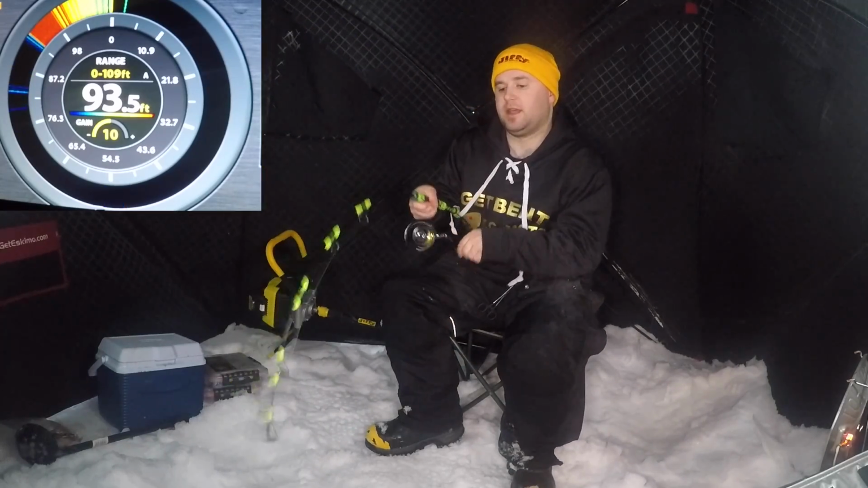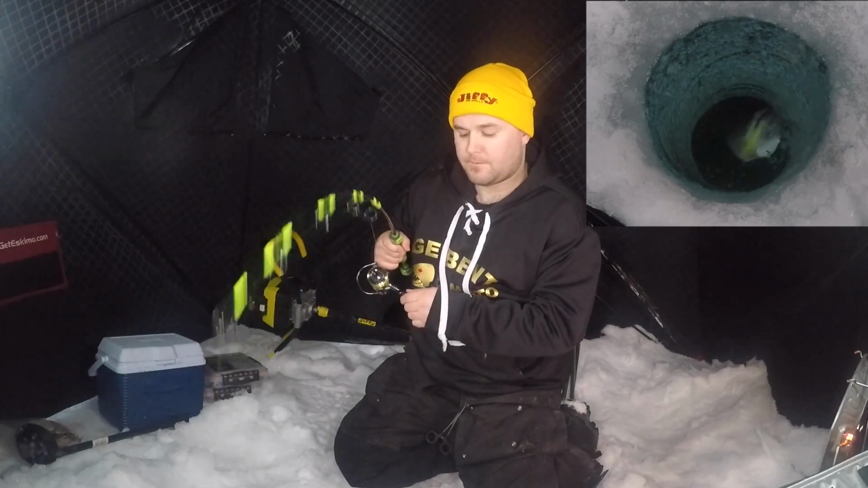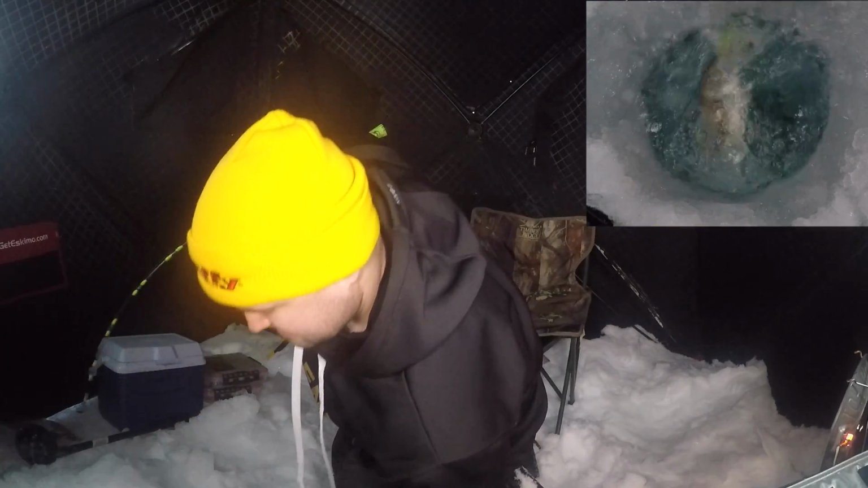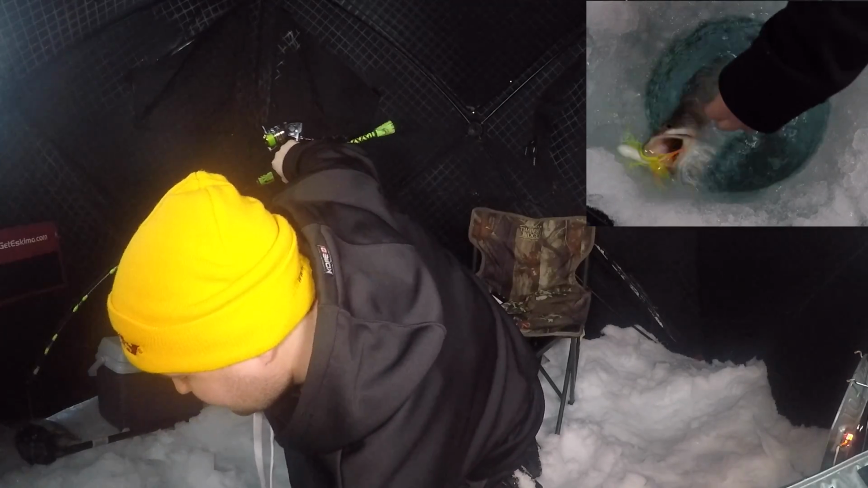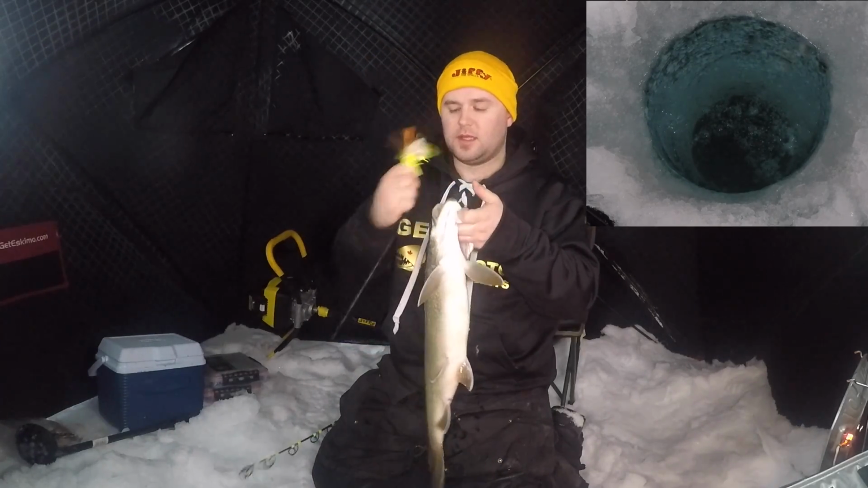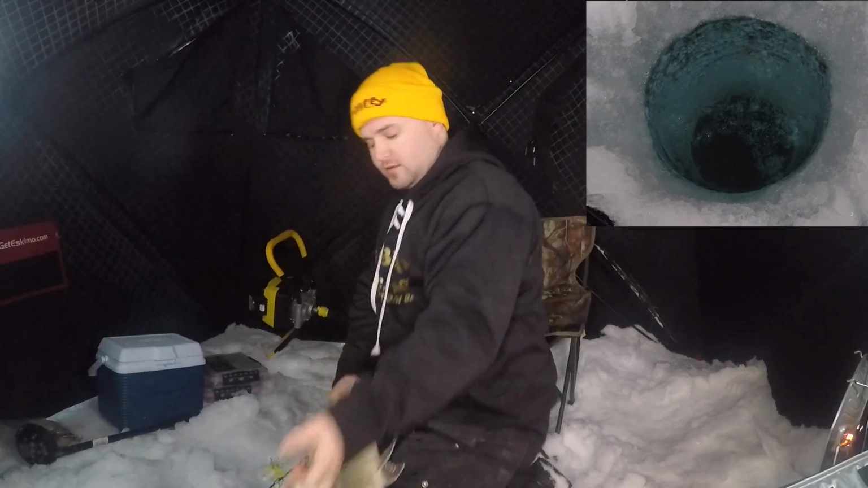Got him. Again, he hit it on that aggressive jig as it was falling back down. He came up and hit it. Same thing, just a small one on that hyper glow walleye tube. Yeah, it was just a few minutes right after we used the UV light to taser our hook to make it glow better. We'll get this one back in the water.